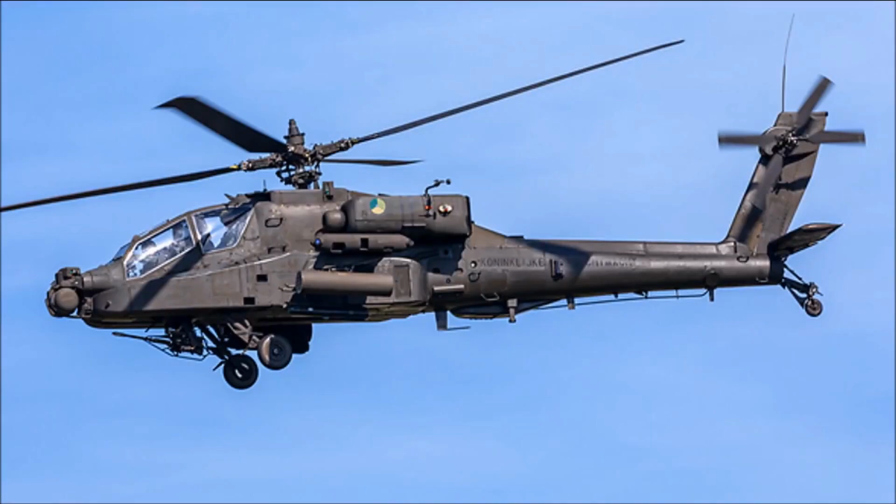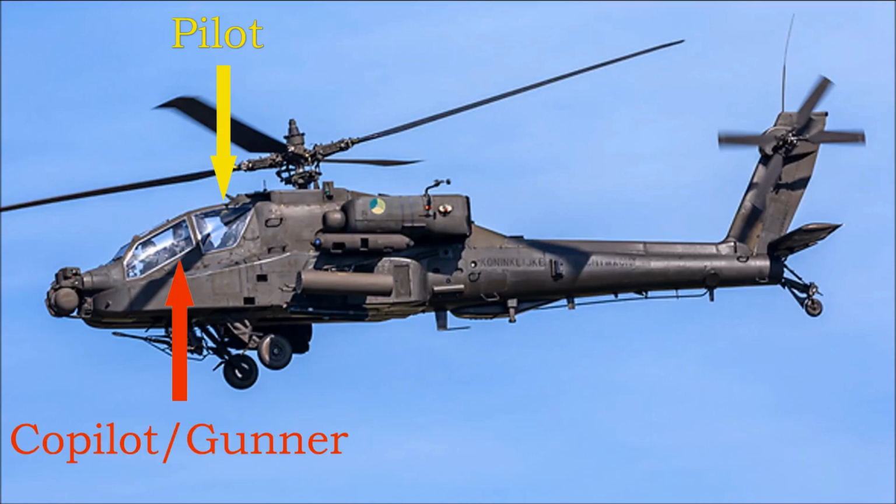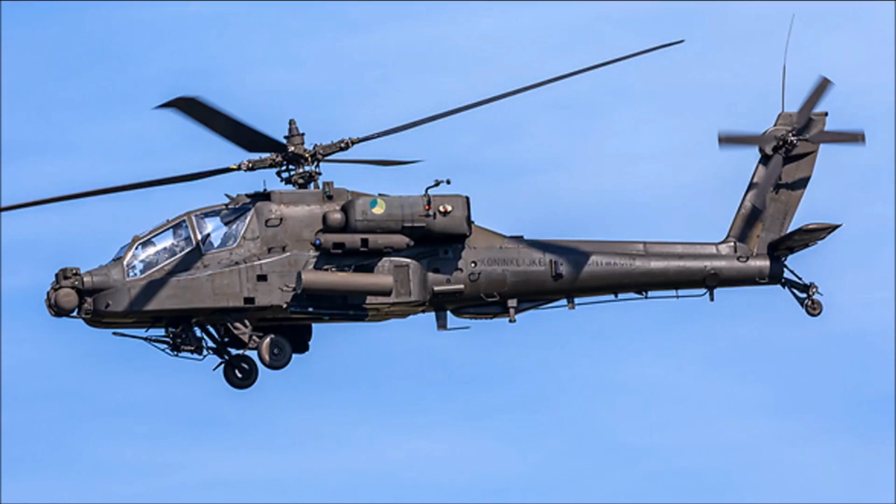The Boeing AH-64 Apache is an American attack helicopter that has a crew of a pilot and a co-pilot/gunner. The pilot sits above and behind the co-pilot, and both are able to fly the aircraft and operate the weapons systems independently. Both of the crew can also switch roles between pilot and co-pilot.